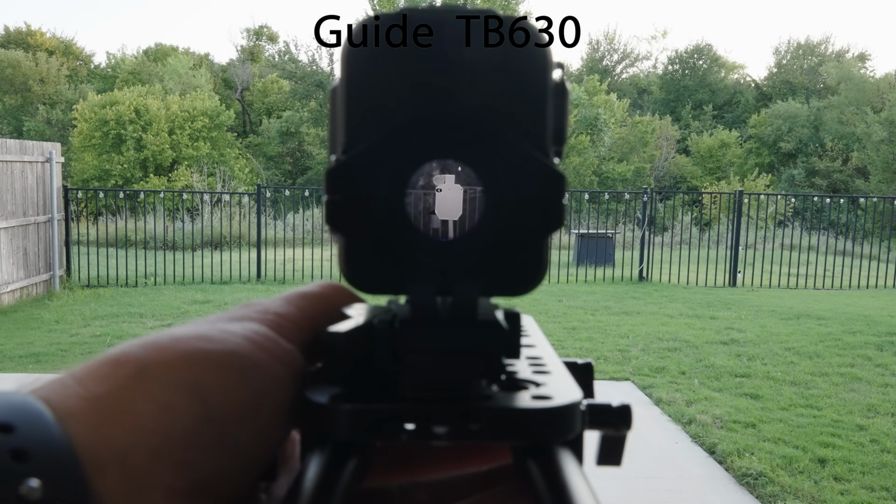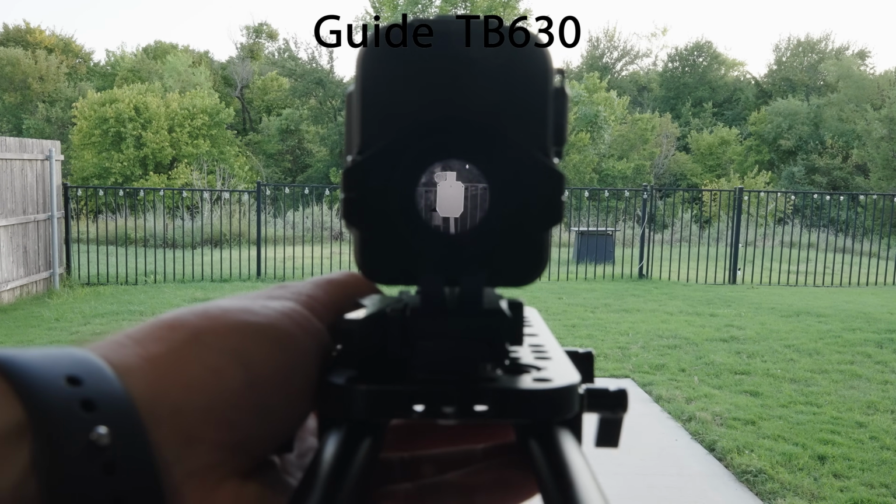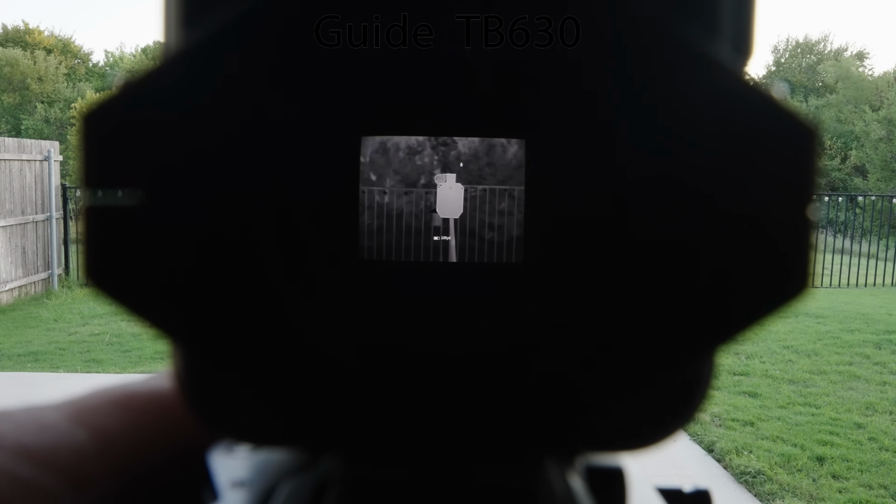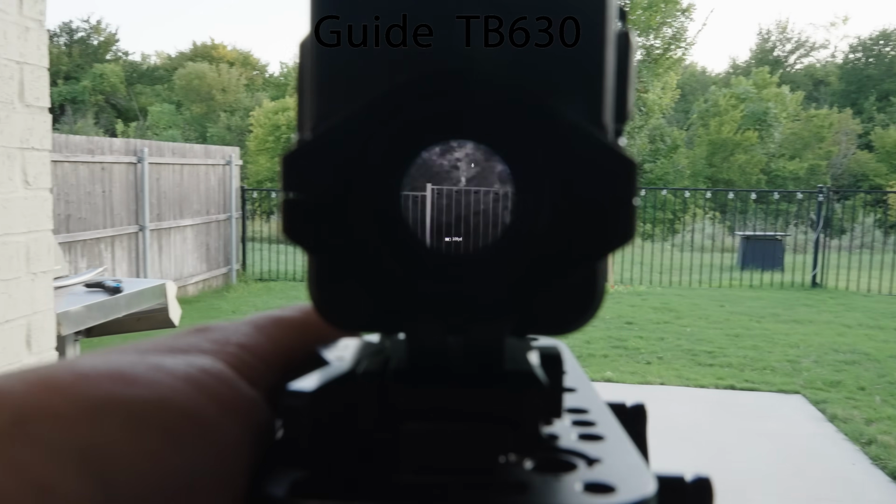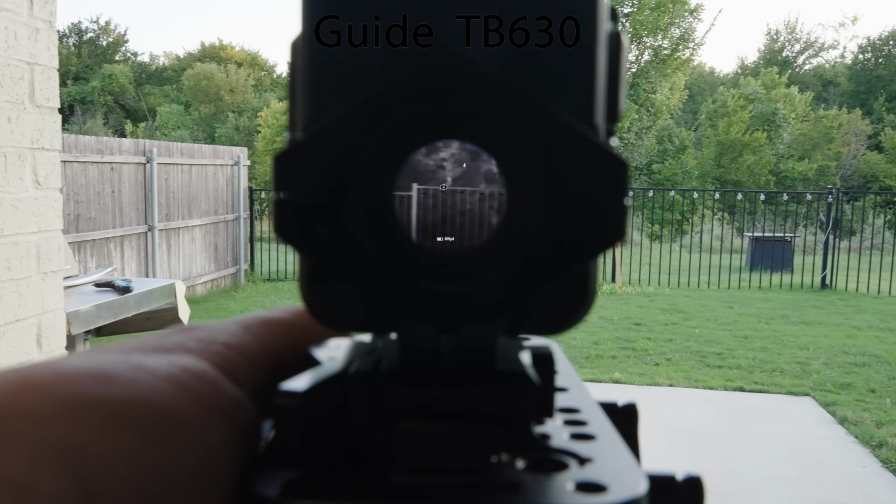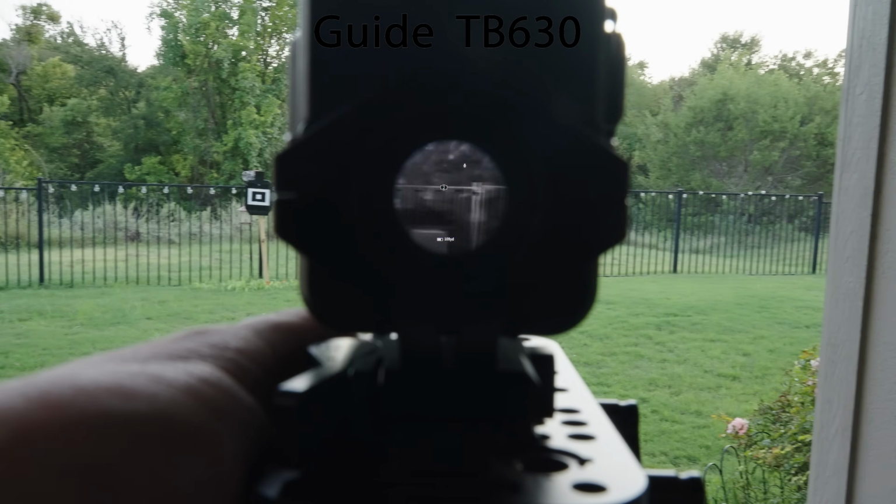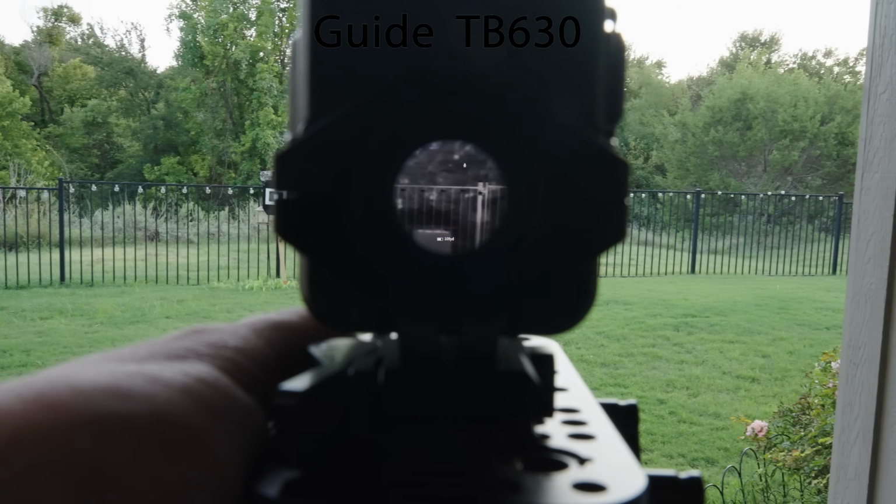This again gives you an idea of what that negative magnification looks like when we are looking through the Guide. I would say it almost has more negative magnification than the Armor Sight Operator when we are comparing it in the same scenario. But that's why this thing is not going to be that great as a handheld monocular, and it's not going to be great at all as a dedicated optic, but it will be great with a clip.